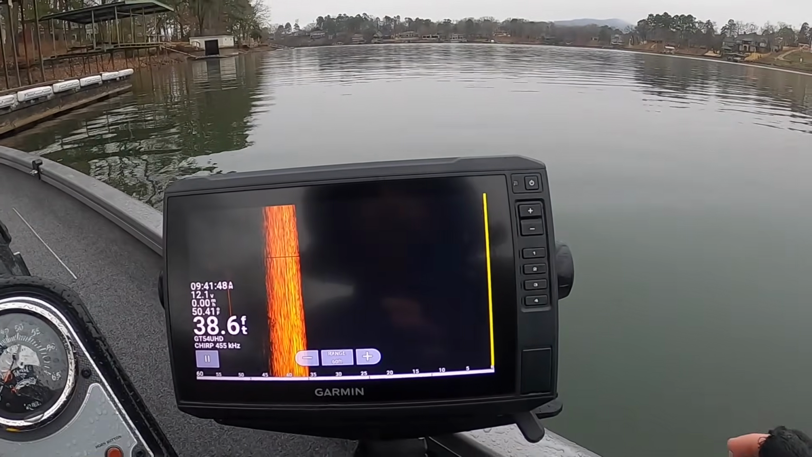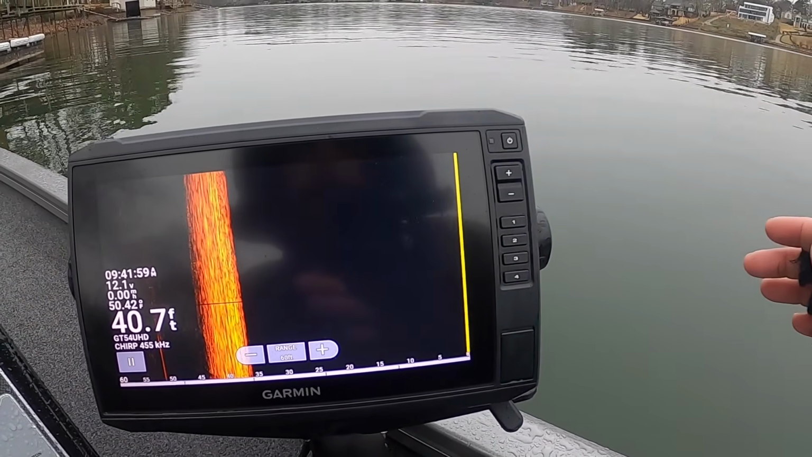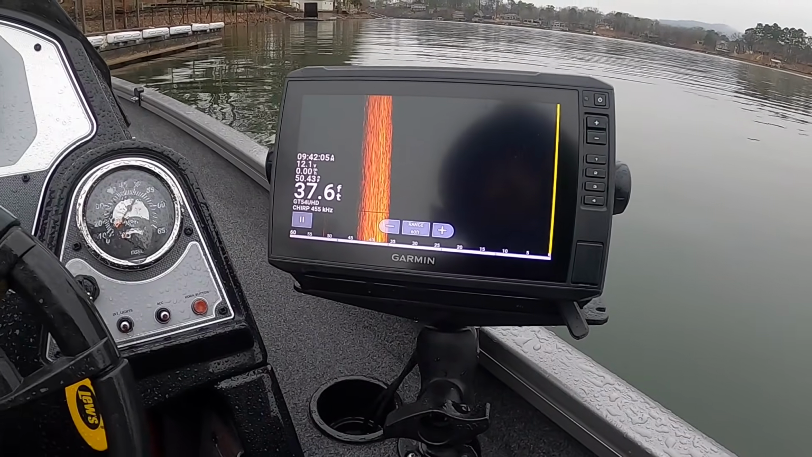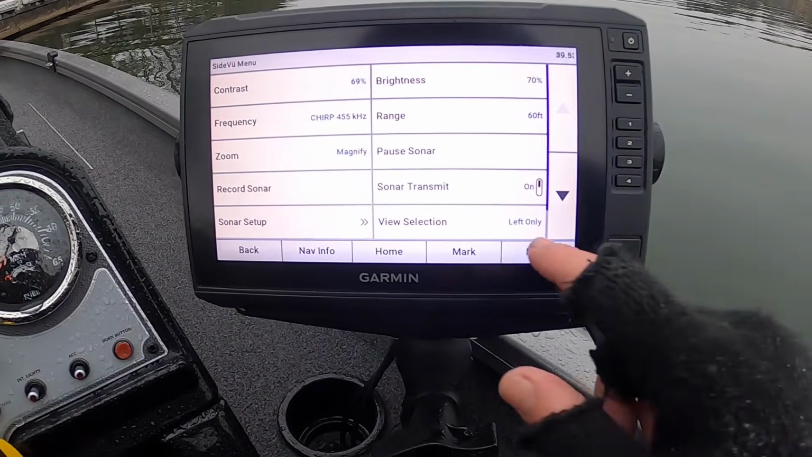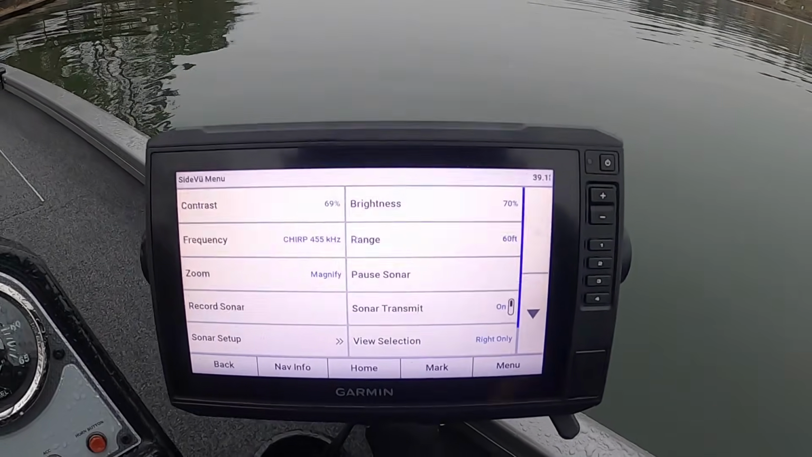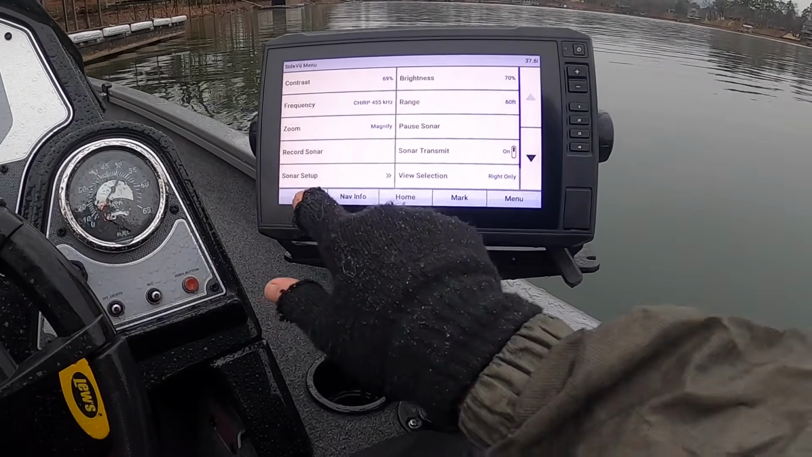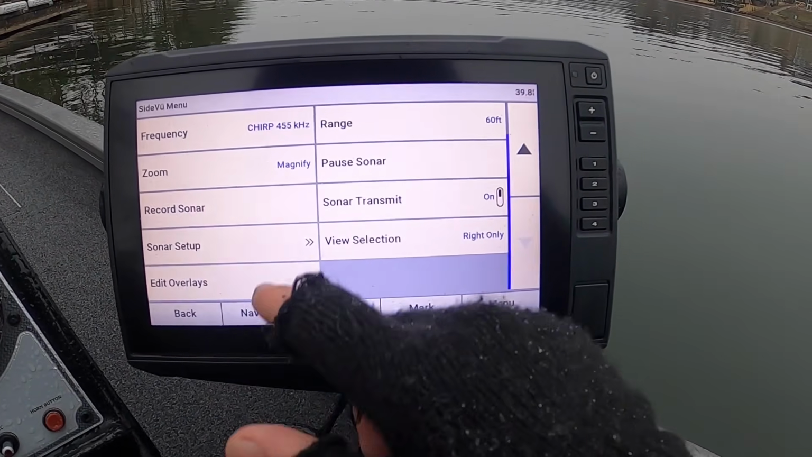Let me rewind and switch gears. When I'm searching a wide area, I will use my left and right side scan. Once I find the structure and I want to go over it, or when I'm scanning docks, I will just put up one side, whichever side I'm going on, which is mainly on the right. You're supposed to keep it to the side of your transducer. That's just the rule of thumb. That's the way I do it. I'm just scanning one side of the screen, and it works perfectly. That is my side scan settings. Those are the settings that I use.